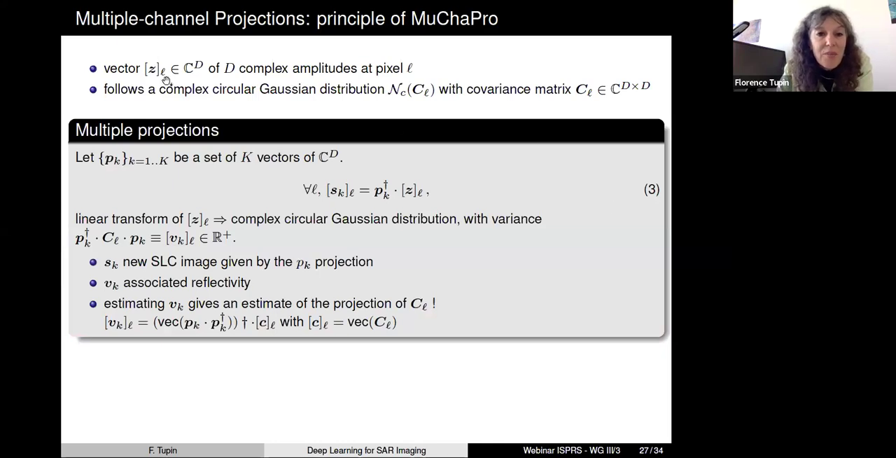This time, instead of just having one complex number for each pixel, I have a small vector with a dimension d, which was just 2 in my previous example. And I know, using the Goodman model, that this vector is following a complex circular Gaussian distribution with some covariance matrix that I'm looking for, right? So now let's take some vectors in the same dimension as the original data, and do some projection just by combining the different channels, right?